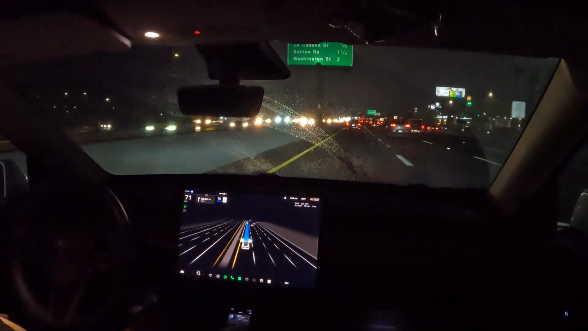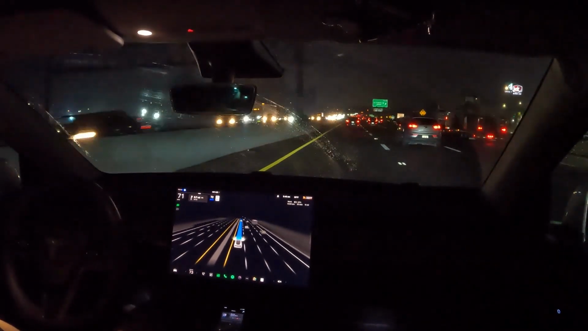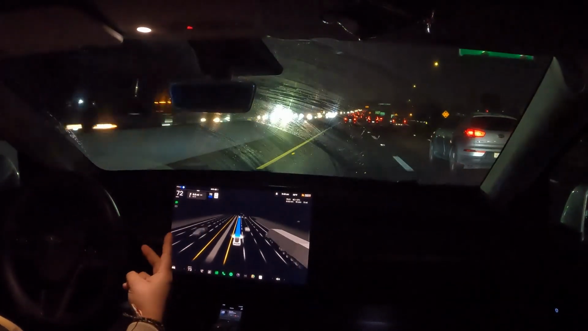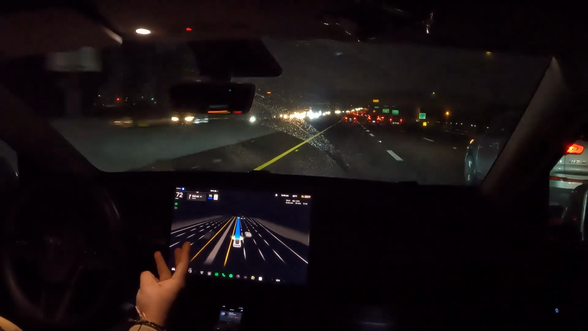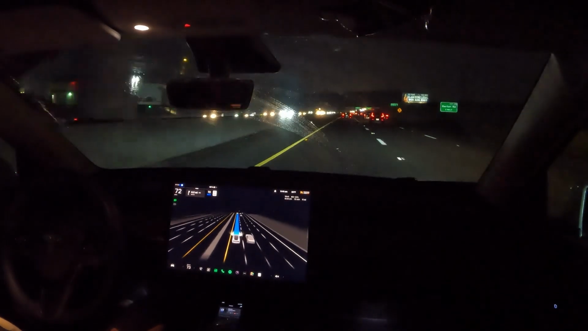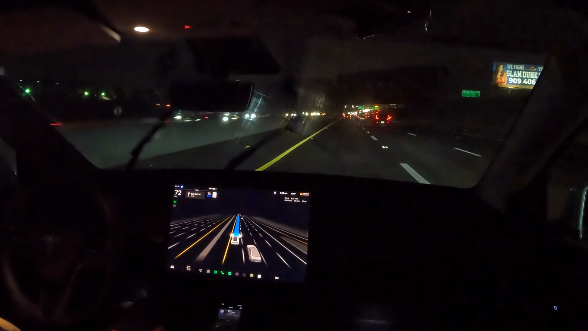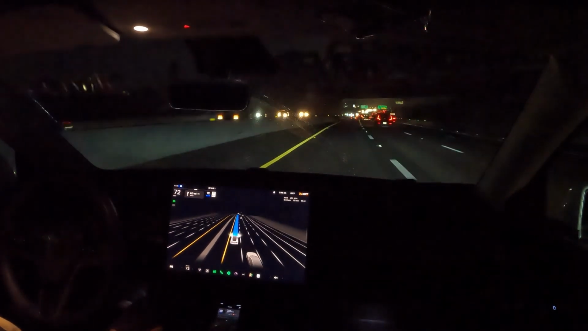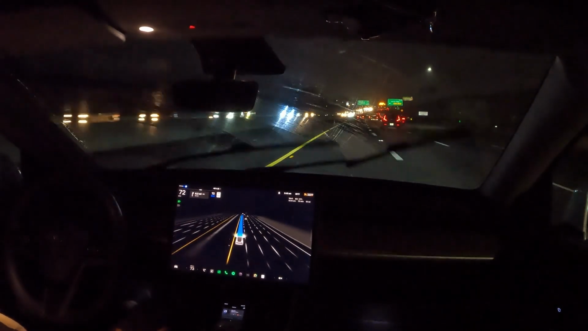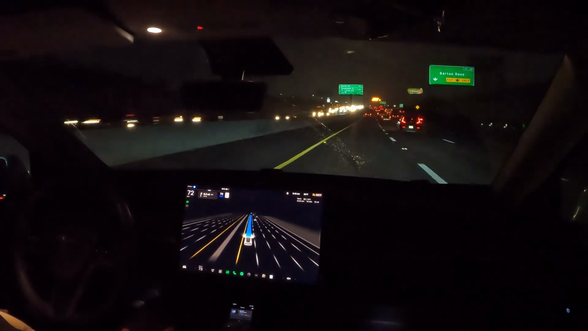But yeah, look at this, it's handling it perfectly. It's doing a great job. Even with rain, traffic, nighttime, it's doing amazing. It's keeping up with the flow of traffic, which is great.